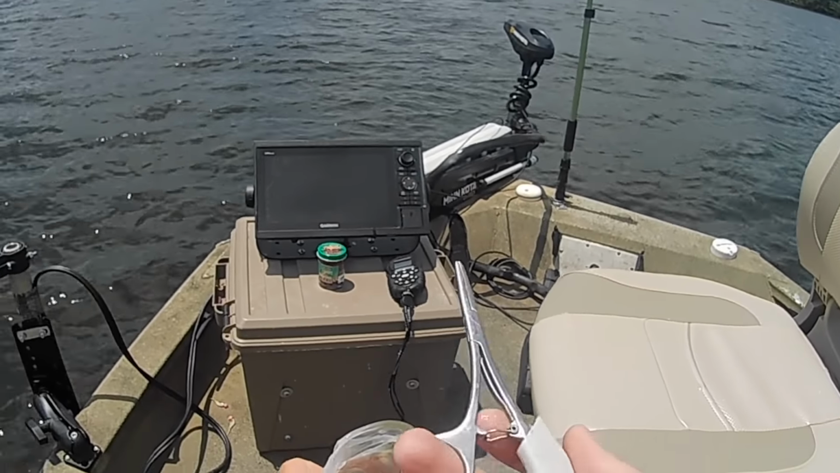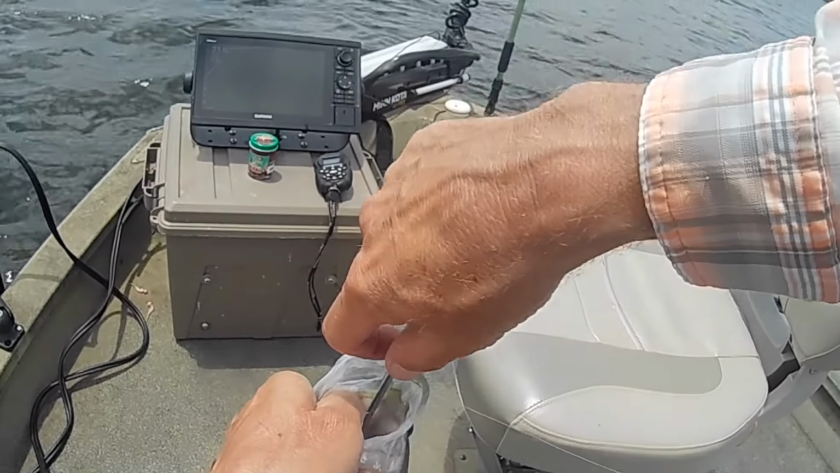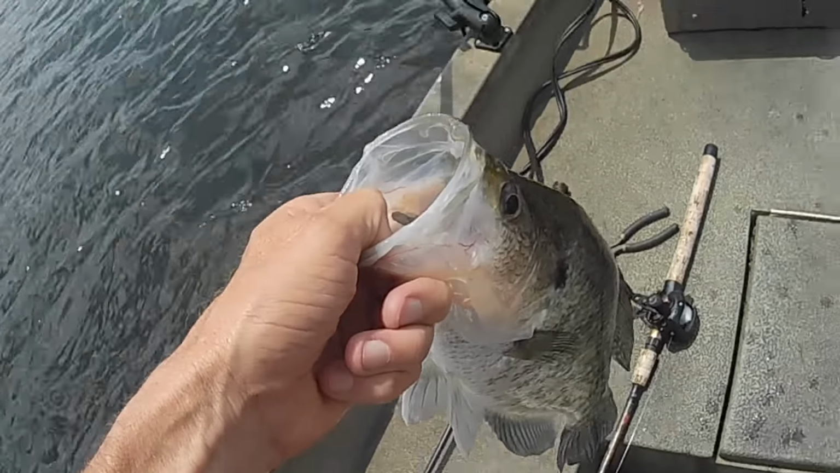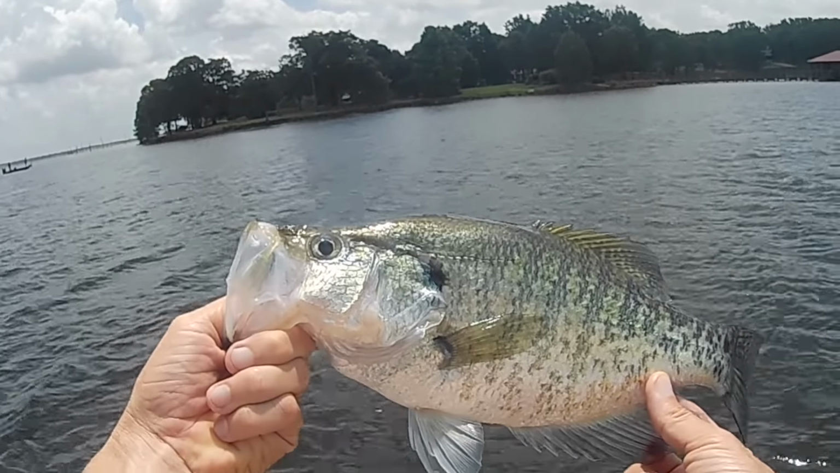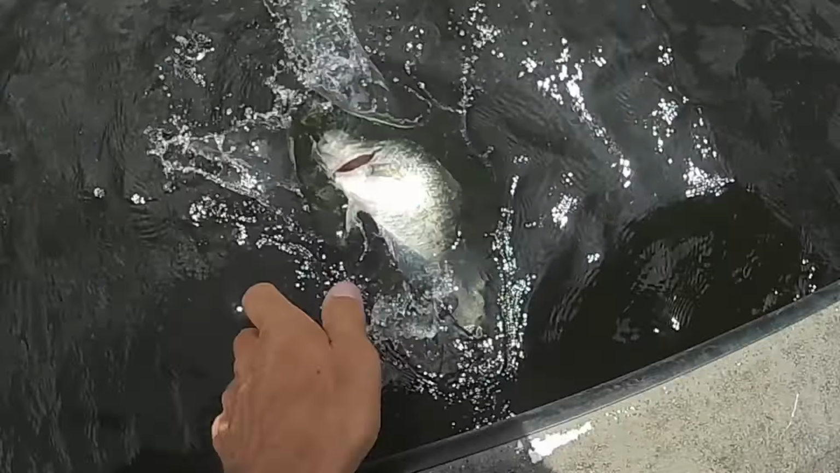Man. And they wouldn't hit it without that fireball on there. I put that on there and man. And look at that, I get to keep it. That's another thing, you know, a nibble just doesn't last that long. Golly, what a fish. Dang, let's put it back in there and get another one.